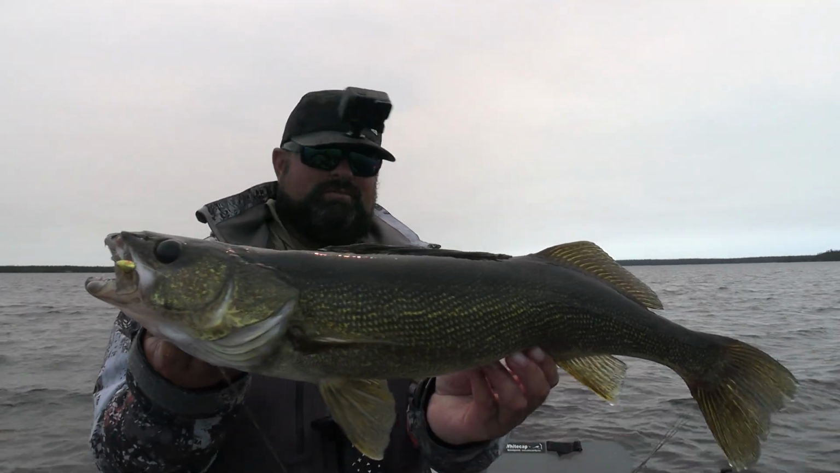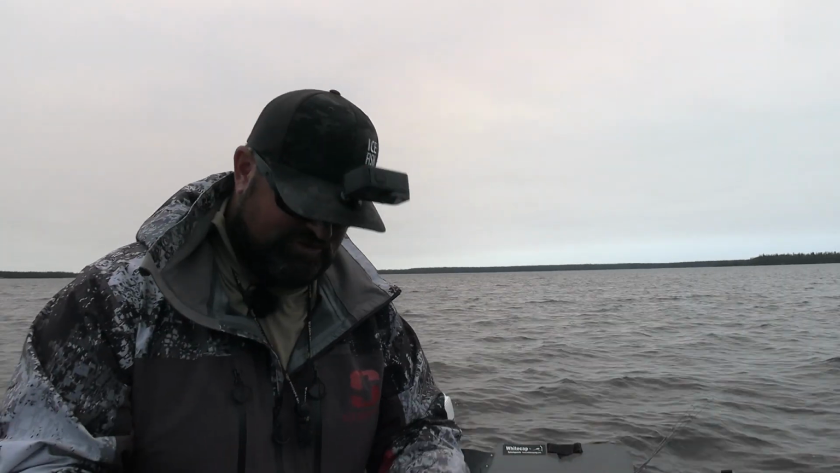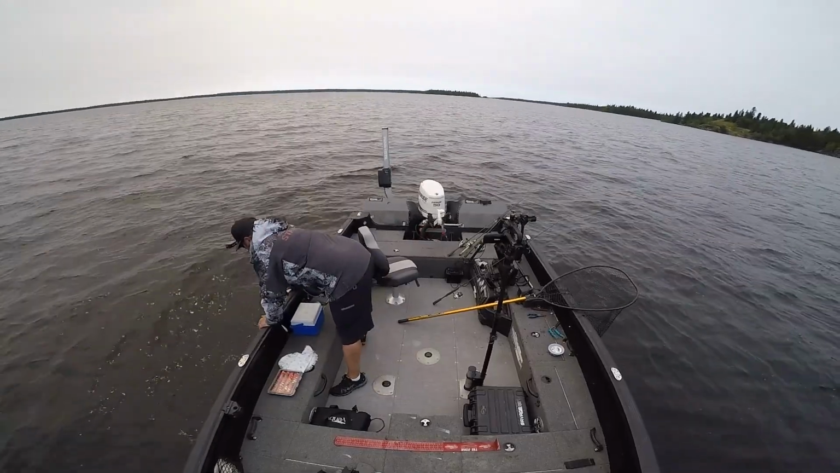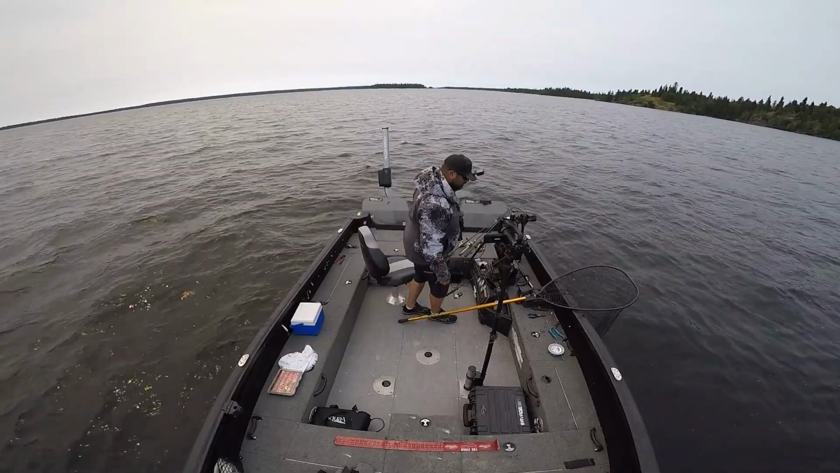Jig right there, corner of the mouth. Beautiful fish, but yeah, I bet you it's only 26 even. These fish just fight so hard here. Hardly hooked. Yeah, just shy of 26, just shy. Wow. These fish fool me so much here. It's crazy. They just fight so hard.